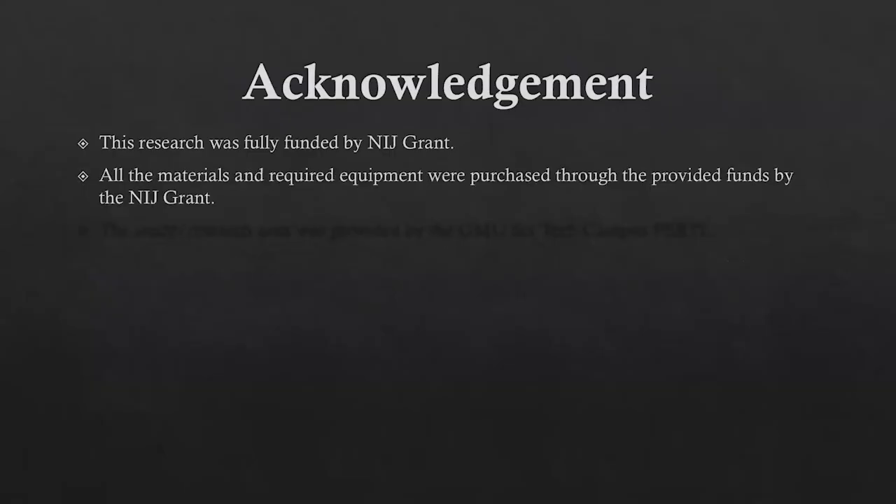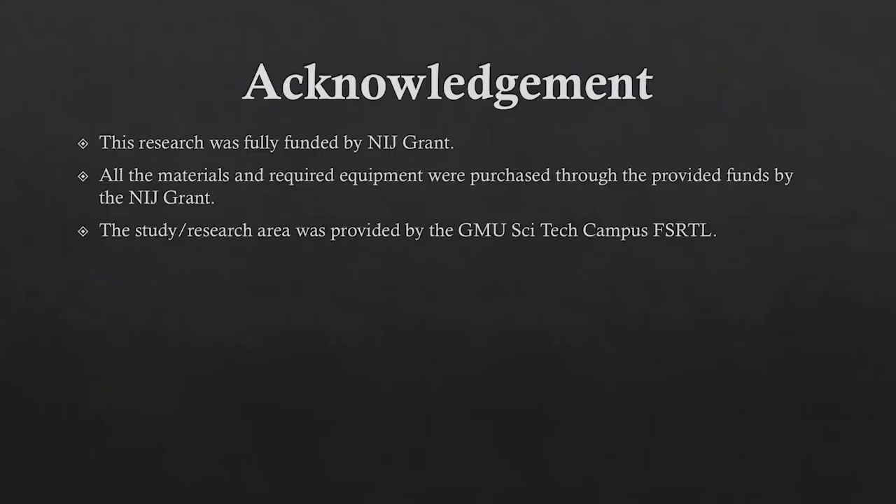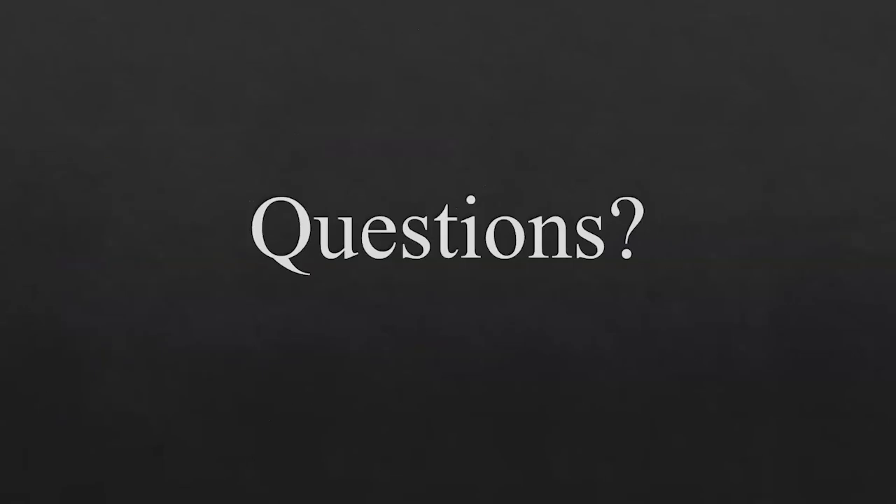And just as I mentioned in the beginning, this research was fully funded by the NIJ grant. All the materials were purchased using funds from the NIJ grant, and the research area, as my colleague Jordan mentioned, was at the GMU SciTech campus, Forensic Science Research Training Laboratory. And that is it. Thank you.